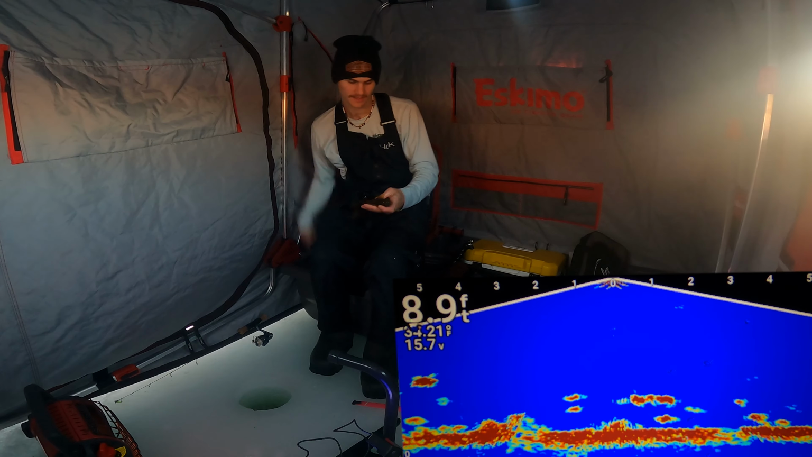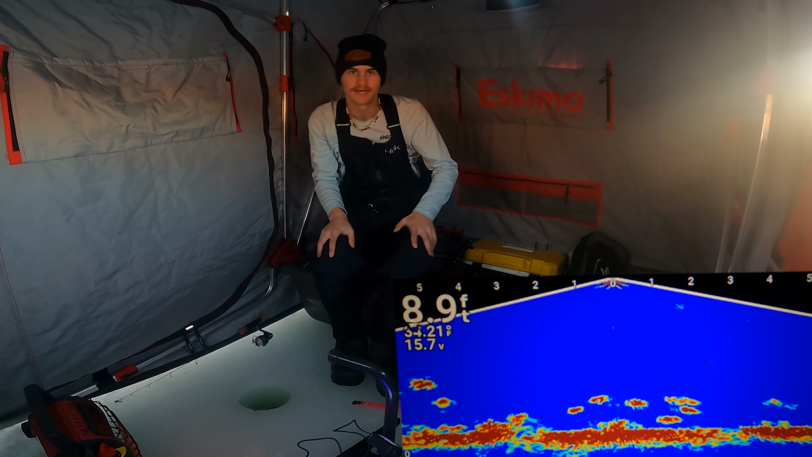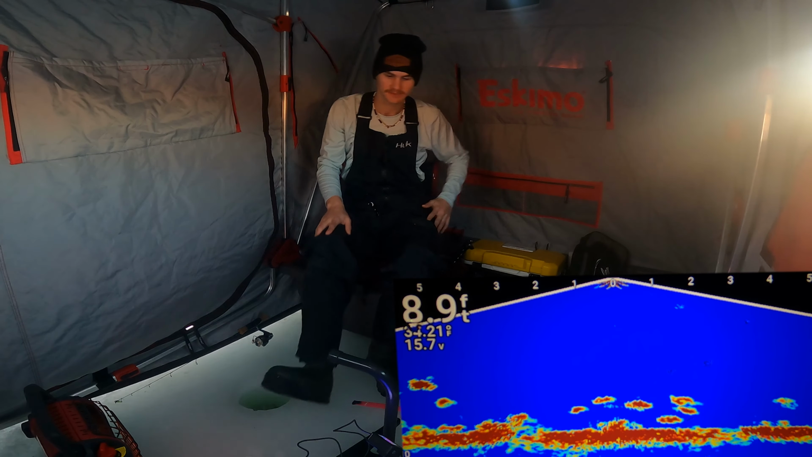My dead stick's getting nervous. I like that. Another one, guys. Awesome fish. I mean, this is just a blast. Tons of fish. Absolutely nothing wrong with that. I mean, look at them all running down there. Piles of fish. We're going to drop right back down.